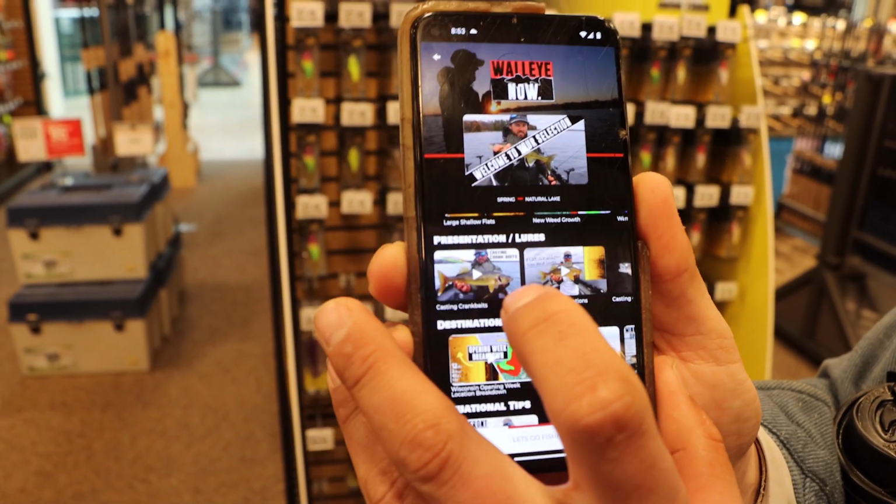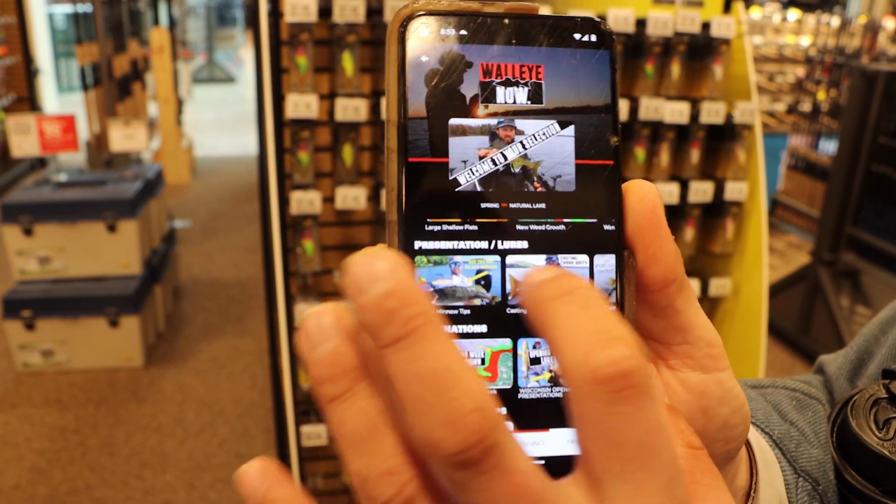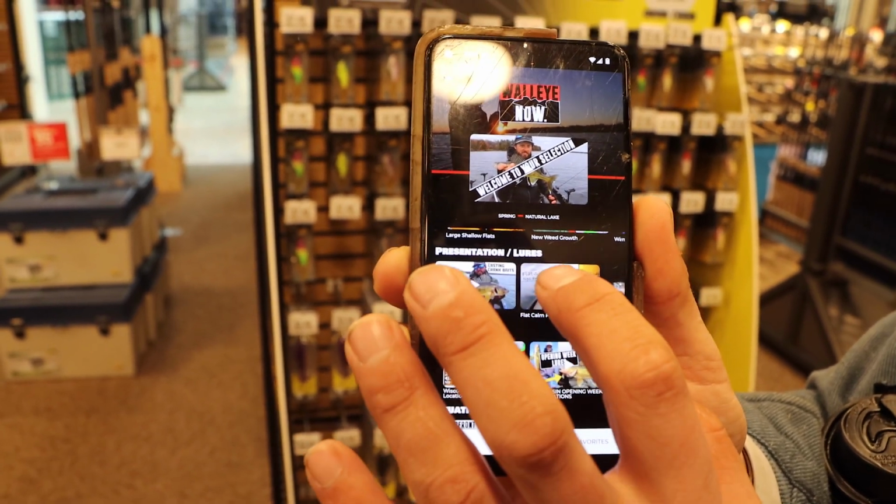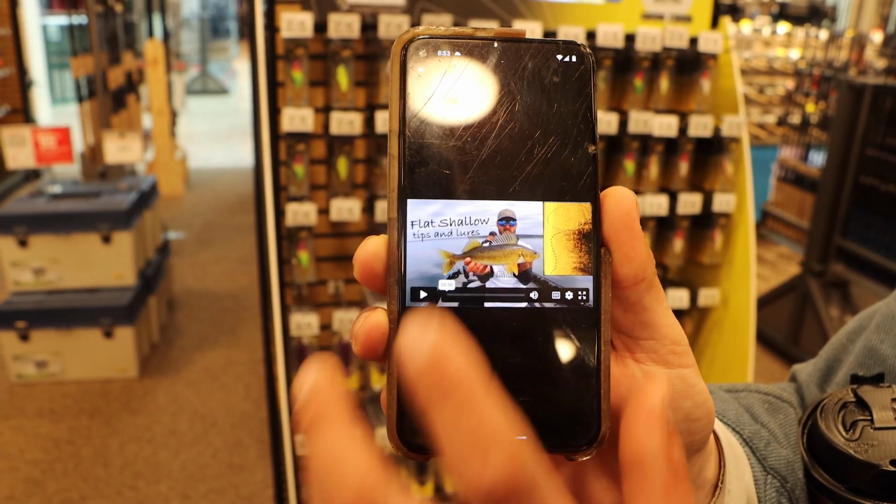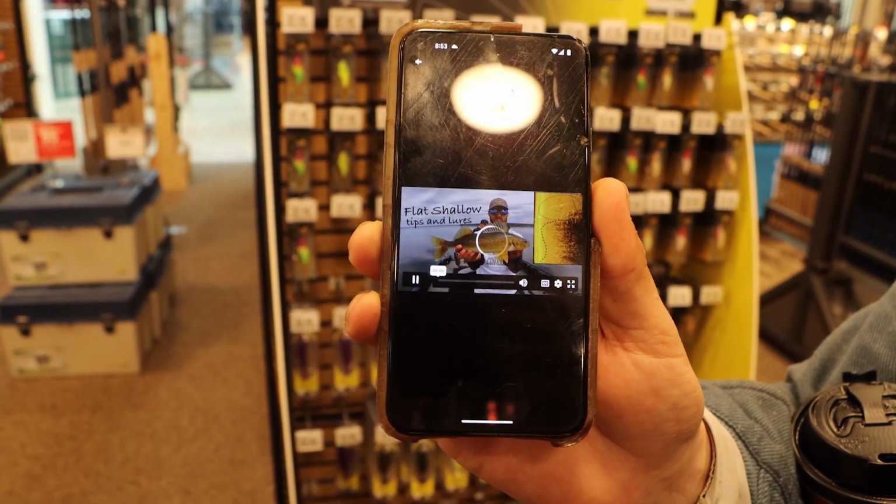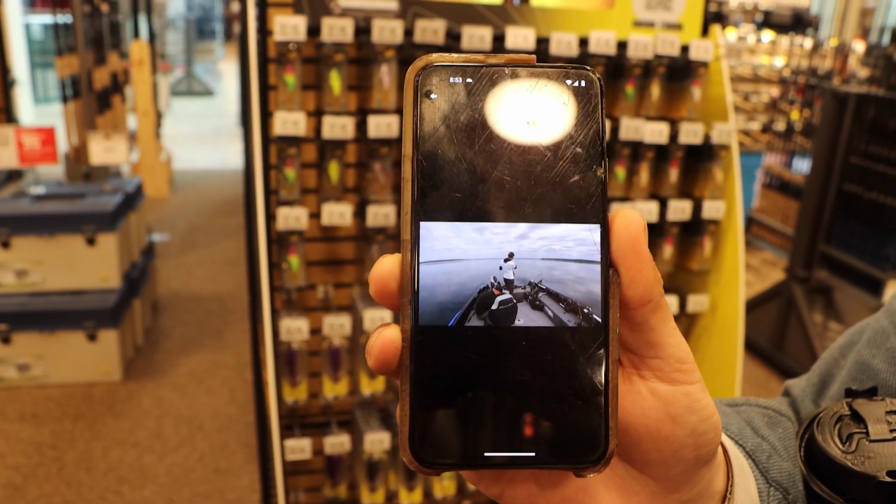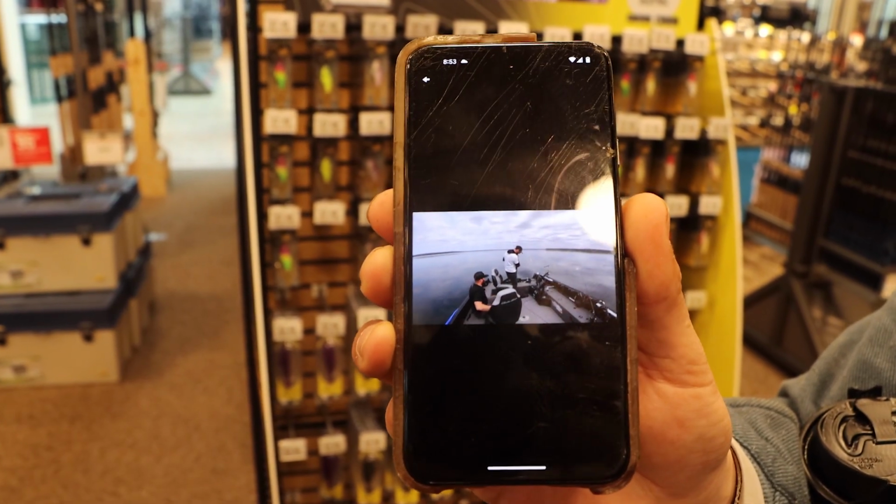Super simple. Let's say you have a flat calm day and you're like, man, how do I catch fish when these fish are in really shallow water on a flat calm day? Click that video right there and play that through. The Walleye Now is really the app that simply shows you what to fish, where to fish, and when to fish it to catch more fish at a certain time of year.